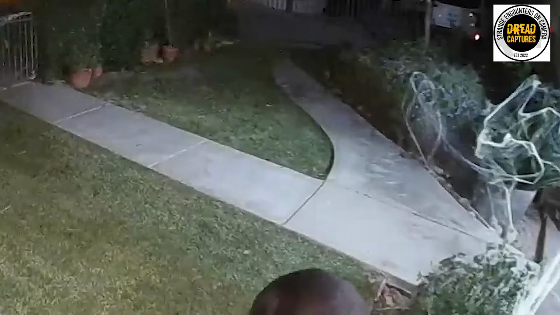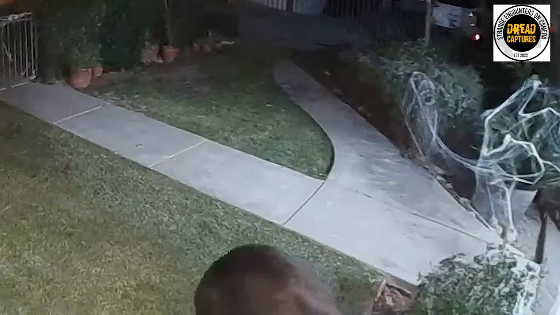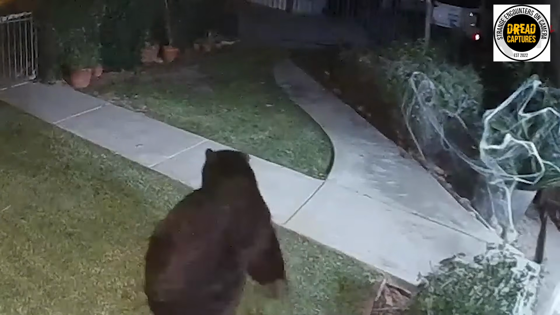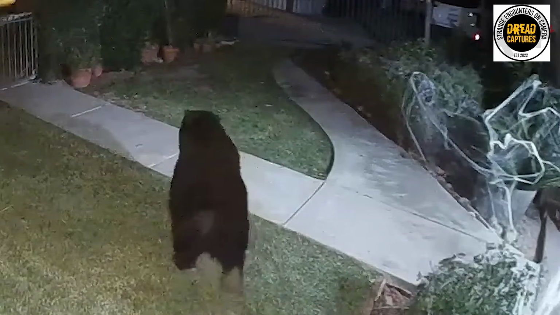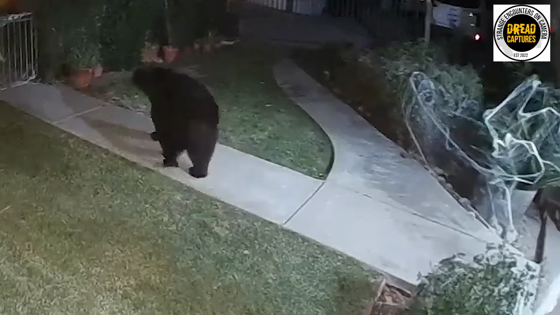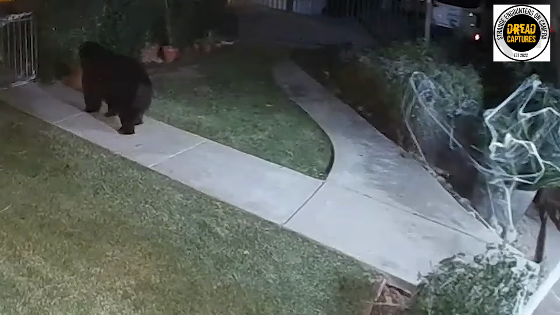Now, what's even crazier is that the people that ordered the food opened their front door and the bear was coming around the corner. They were almost face to face with it. So honestly, did the spider web actually save them? I mean, the bear seems pretty docile. It probably just would have been scared away, but you never know when you meet one of these animals and you get between them and their food.